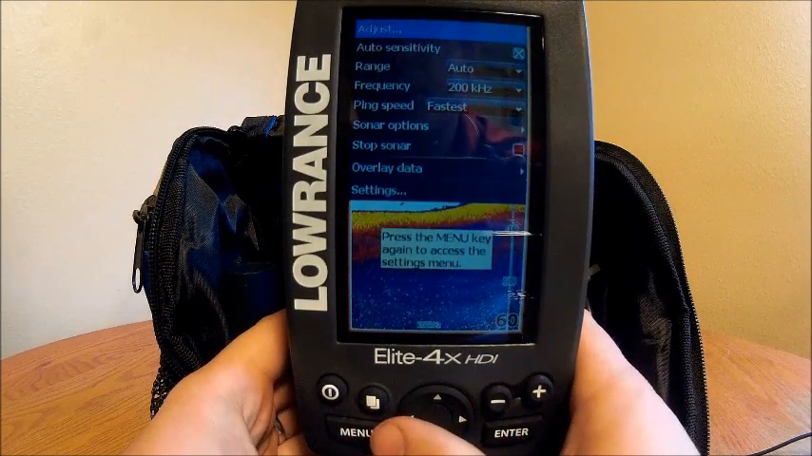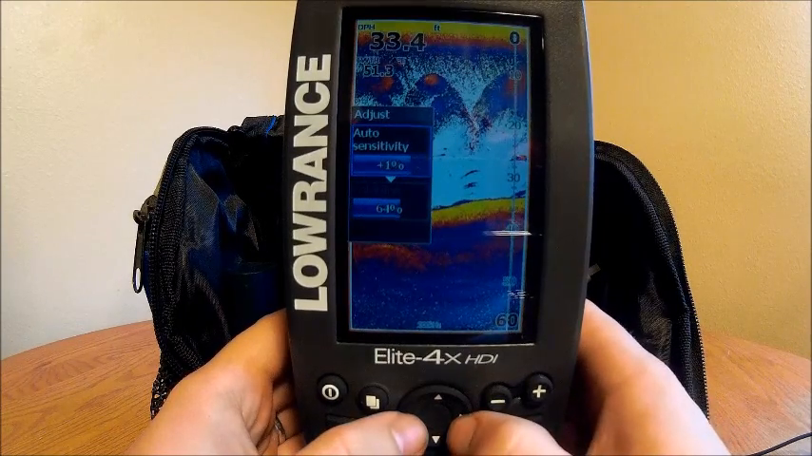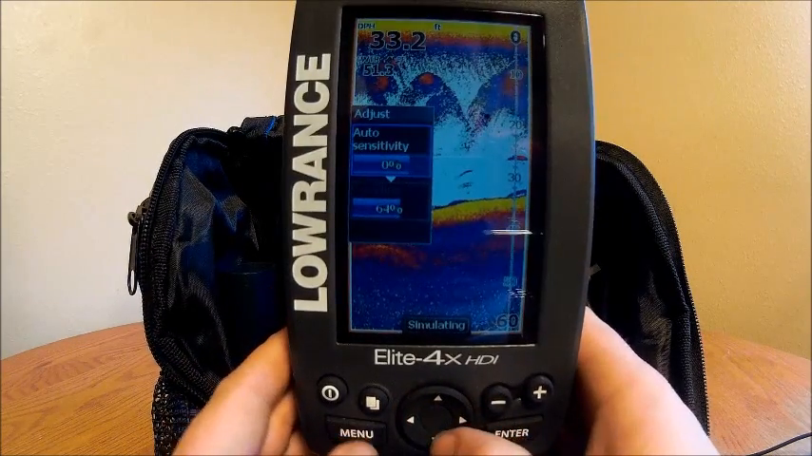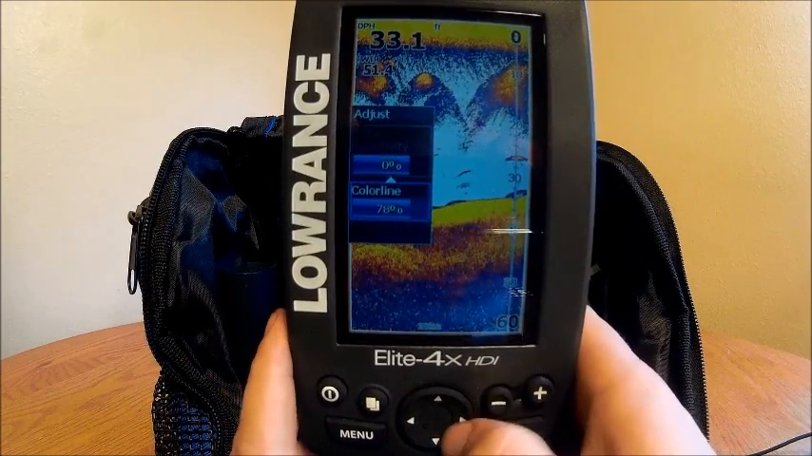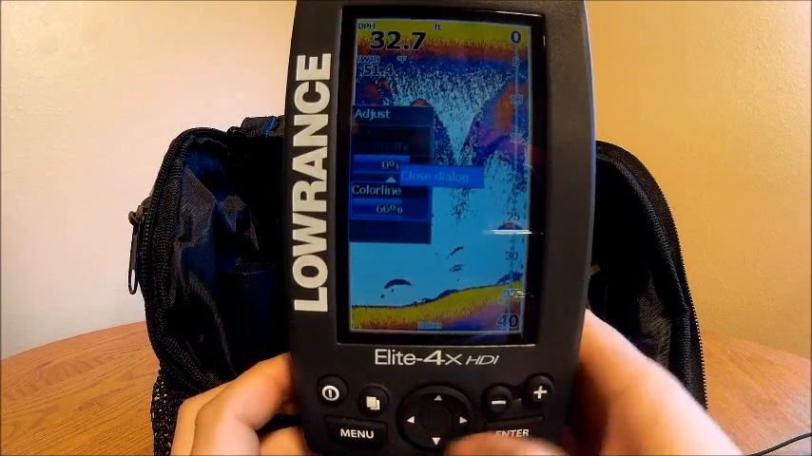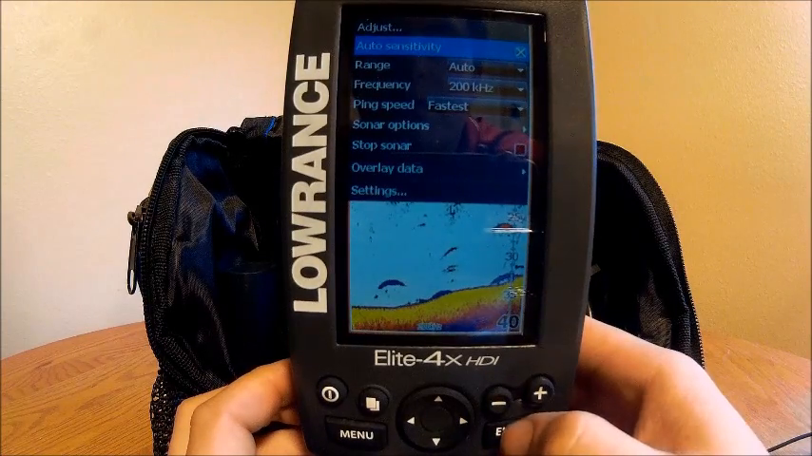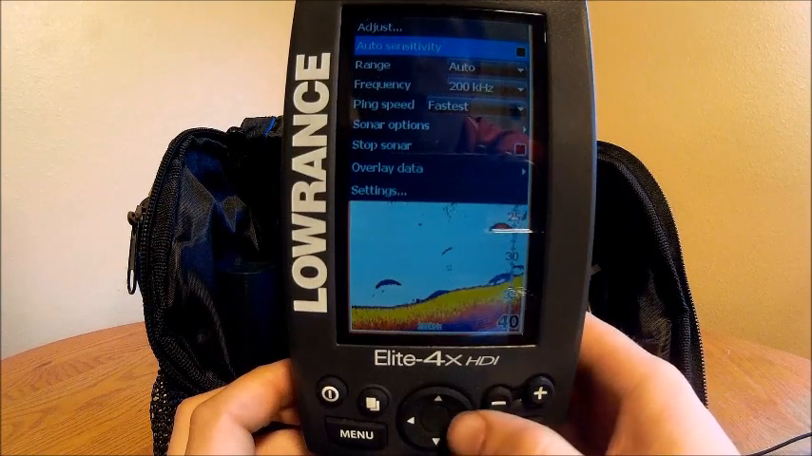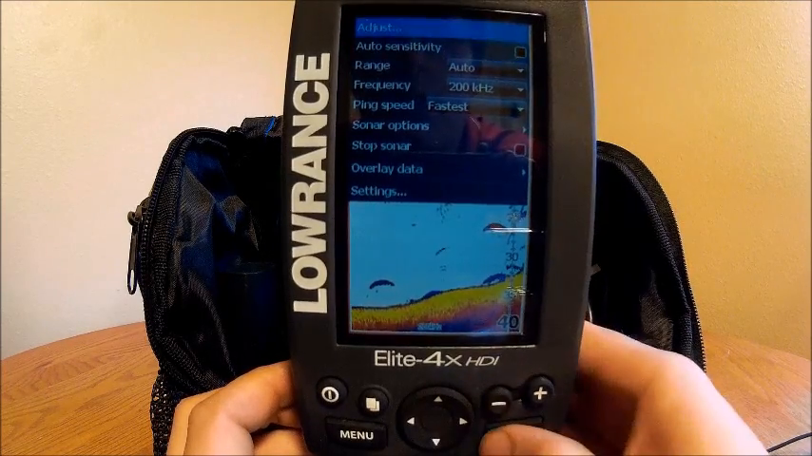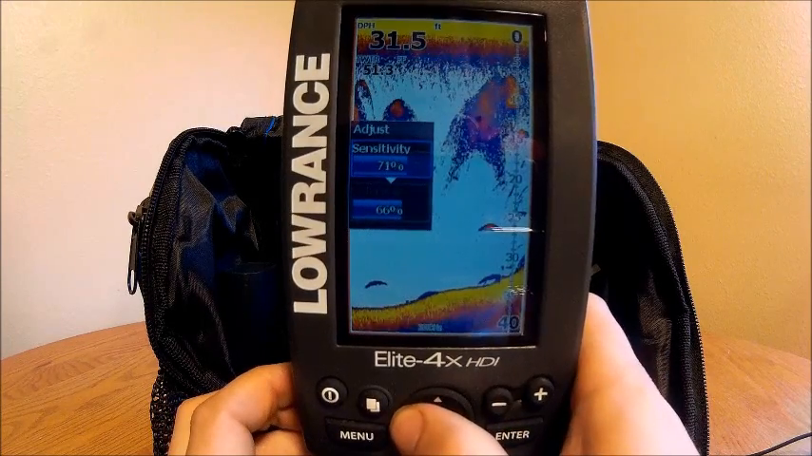Now under just pushing menu once, you got adjust the sensitivity. So I can go in here and adjust my sensitivity how I see fit. And my color line, how I see fit. Auto sensitivity, this is going to kind of automatically calculate what you need for sensitivity level. 98% of the time I usually leave this off, and then I just go in and adjust it how I see fit.